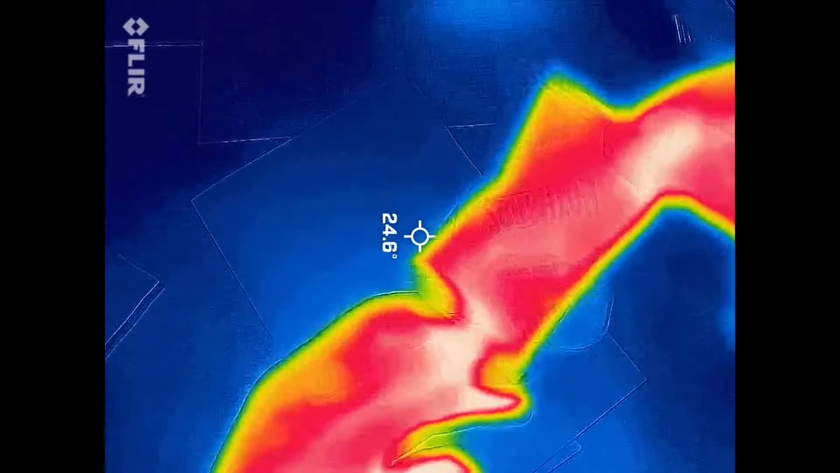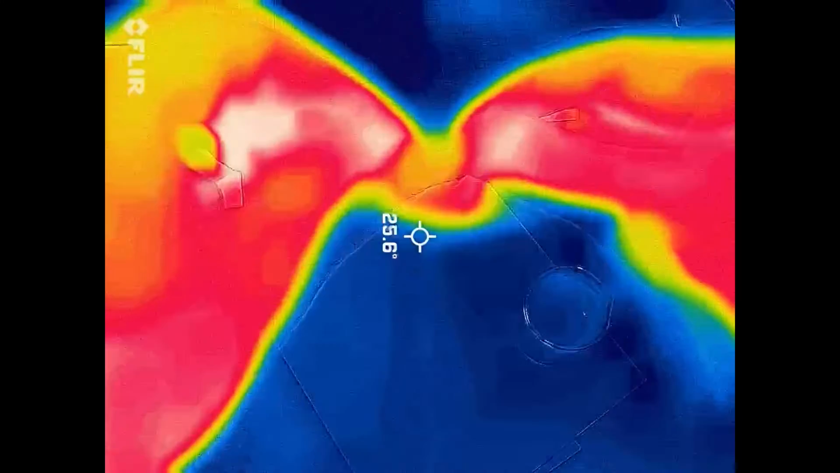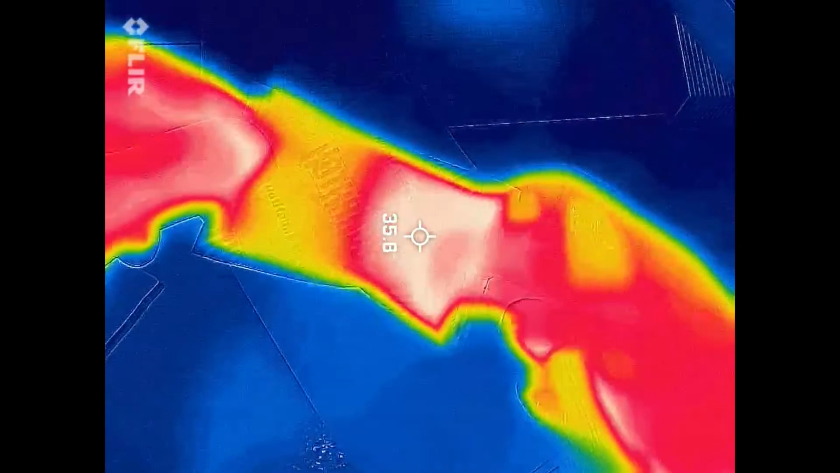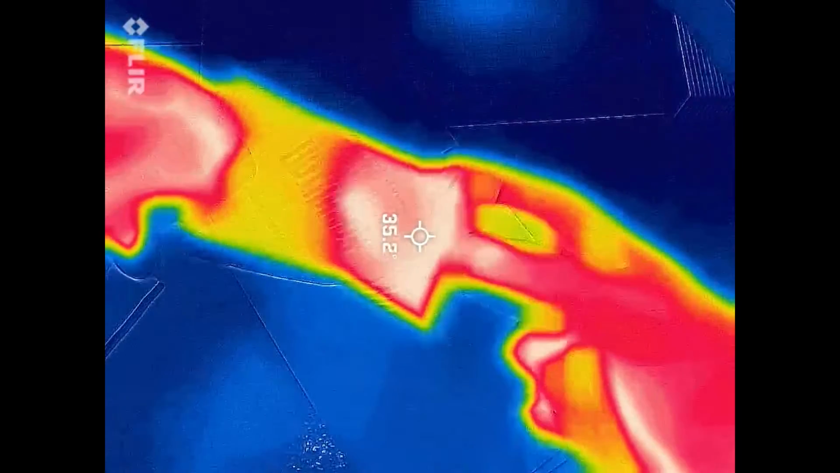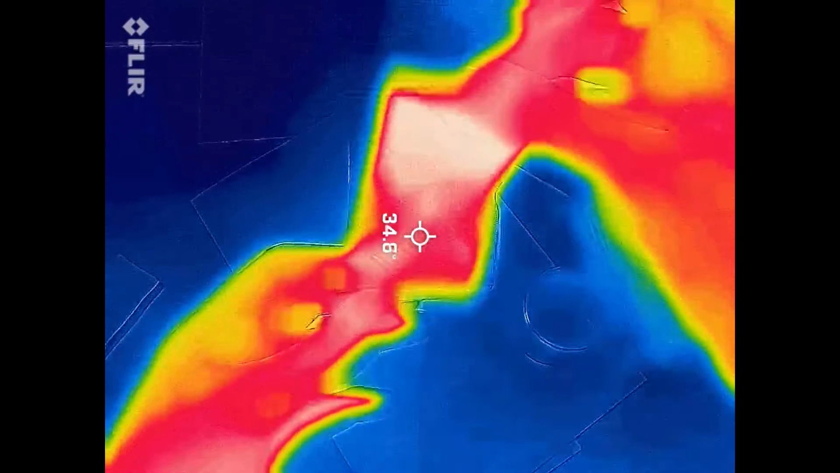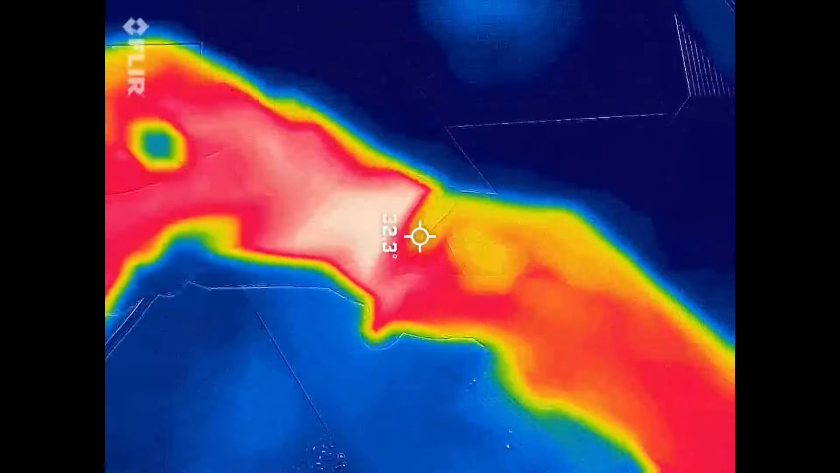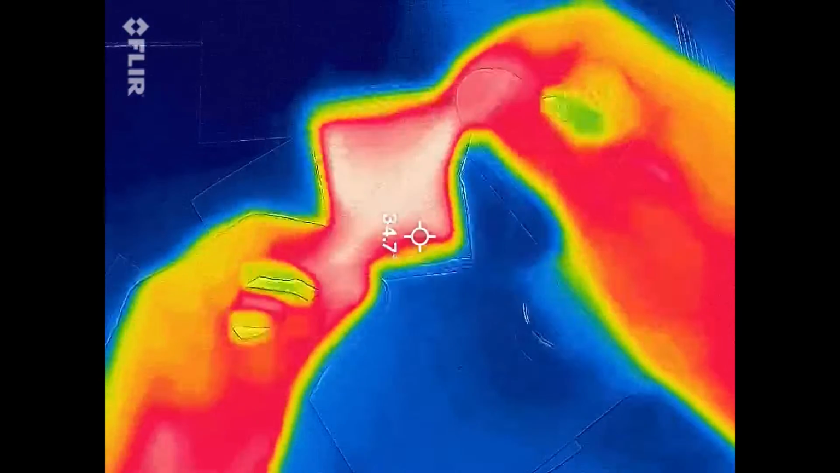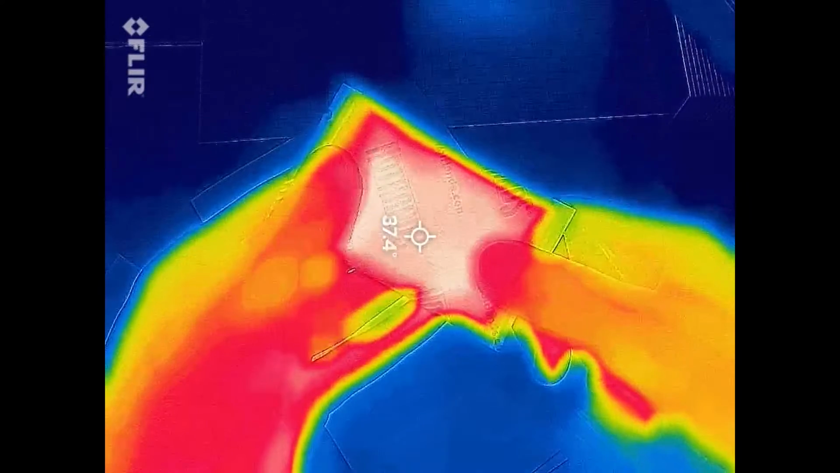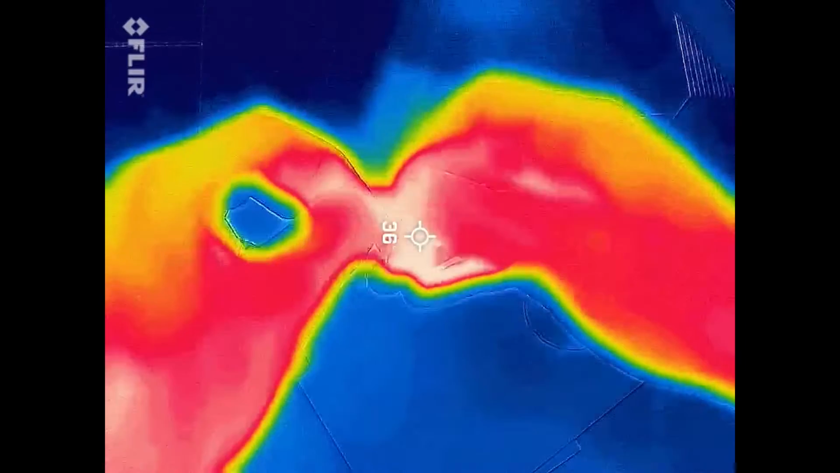You can actually see the material on the inside. So if I go like this, see? All the hot material is on the bottom now. And if I turn it, you can see it spills like sand. It's pretty neat. 37 degrees, but I don't really need a warmer right now, so I'm going to put it into the bag again.